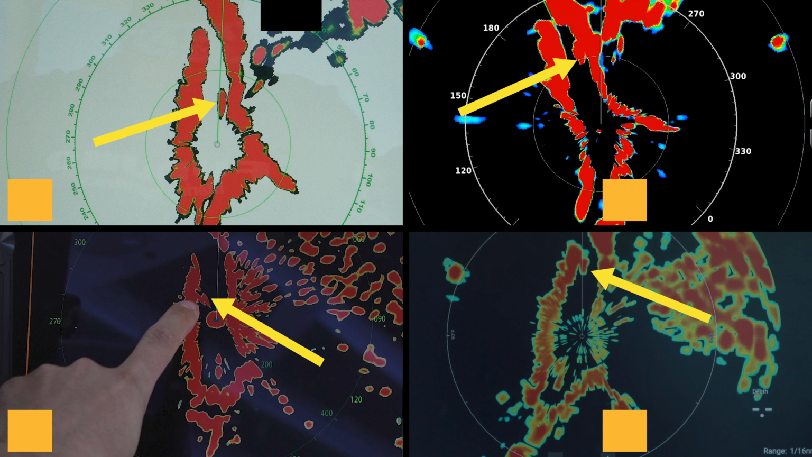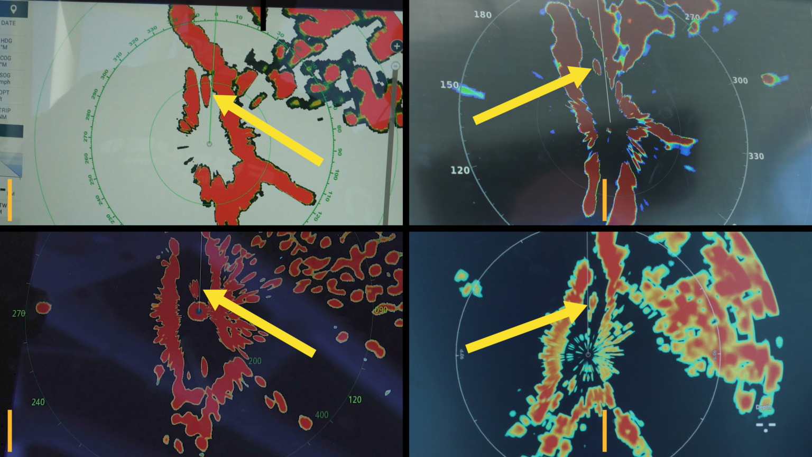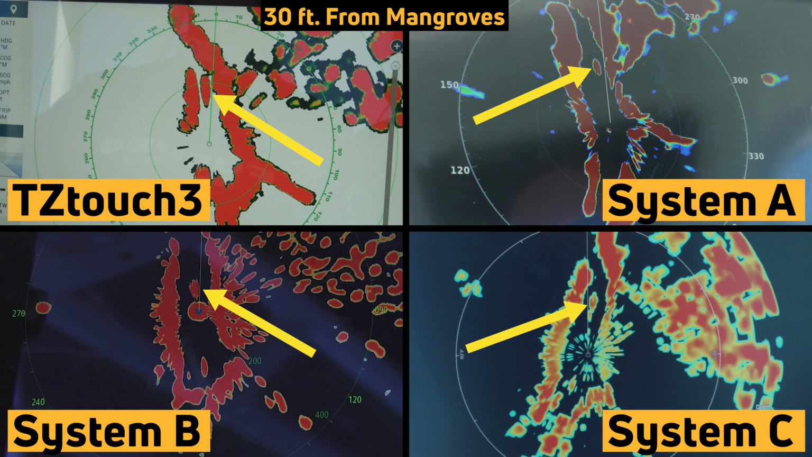The skiff moved to 20 feet from the mangroves, and TCT3 was getting pretty good target separation, while the other 3 systems were showing it as a target, but still mostly blended in with the mangroves. Finally, when the skiff was 30 feet from the mangroves, all 4 systems were able to fully separate the target. But that wasn't an easy test because that channel really was narrow.